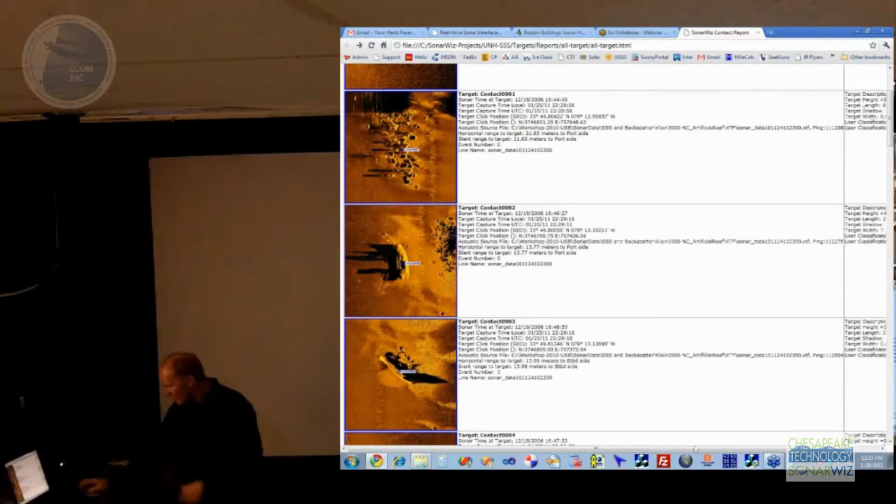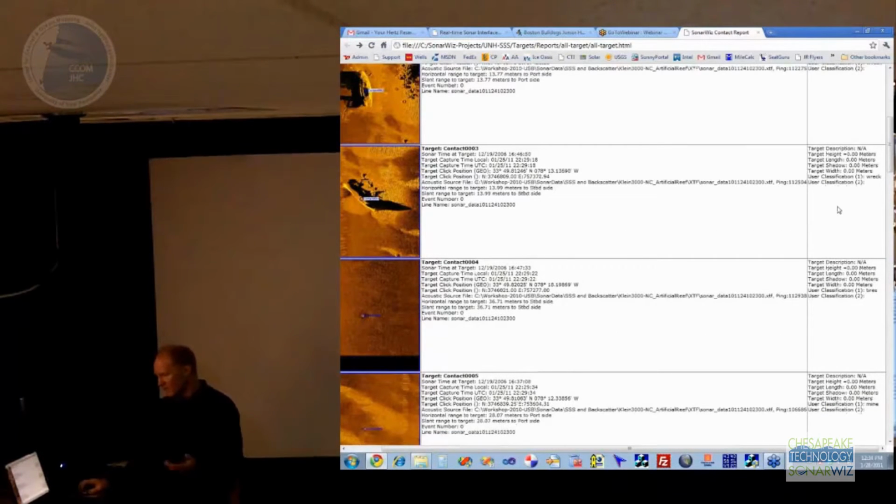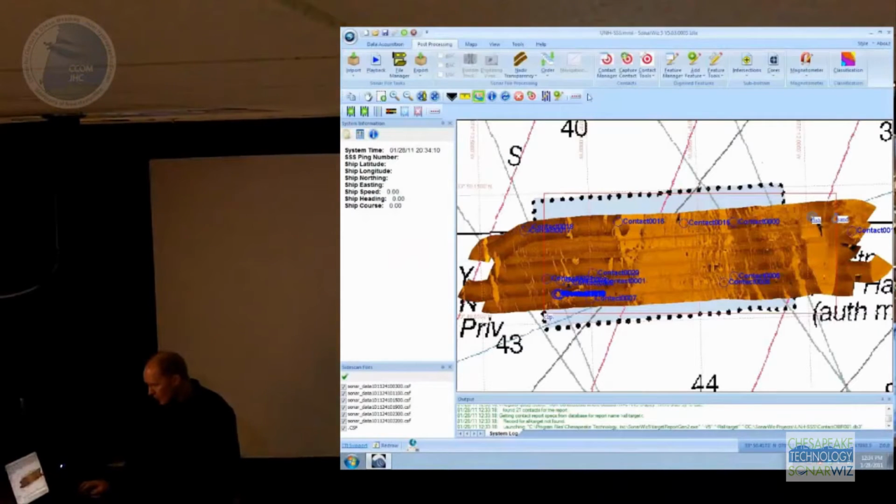So a little bit chopped off over here in my web browser. But this last column contains things that I measured. So, I measured the length on some, the shadow on others, and all that information shows up over here. So it shows me the contact width, length, shadow, etc. Again, this is something that you can just give to a customer, and they can look at that in their web browser. Okay, so that's the contact report.